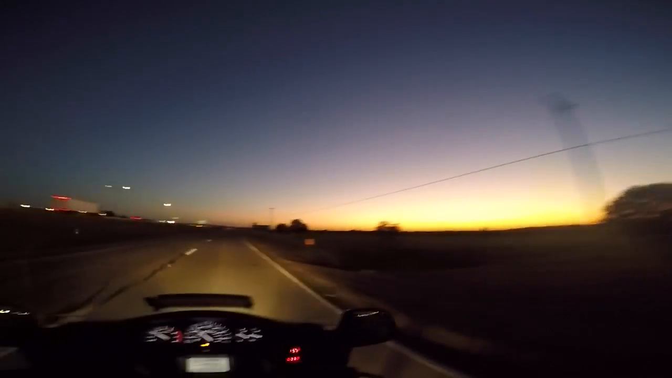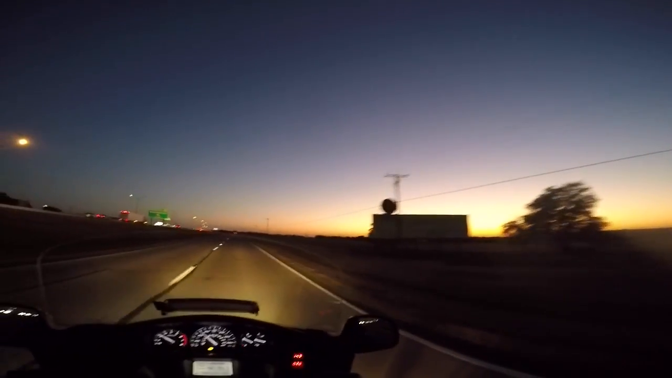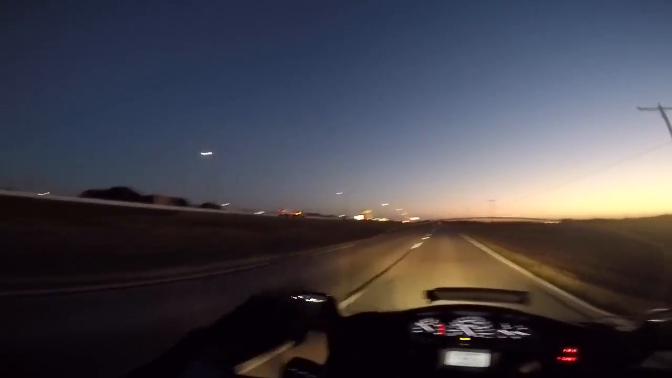Kind of a late sunset. I mean, I'm late on the sunset, but it's still kind of pretty. I'm heading down the frontage road. That's Interstate 35 right over there.